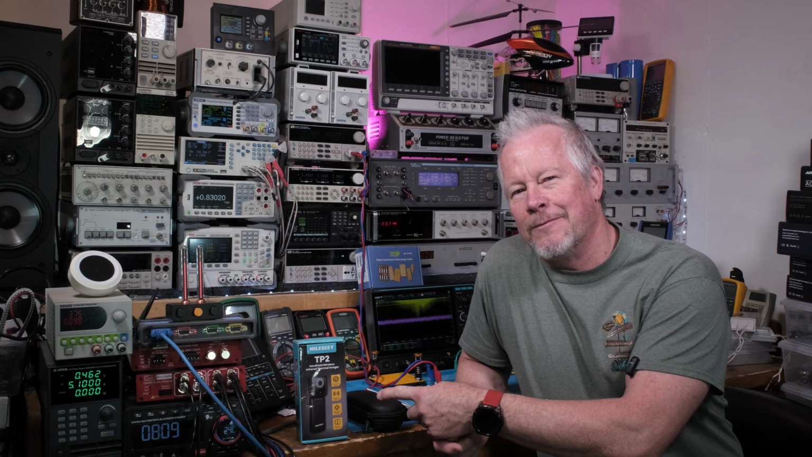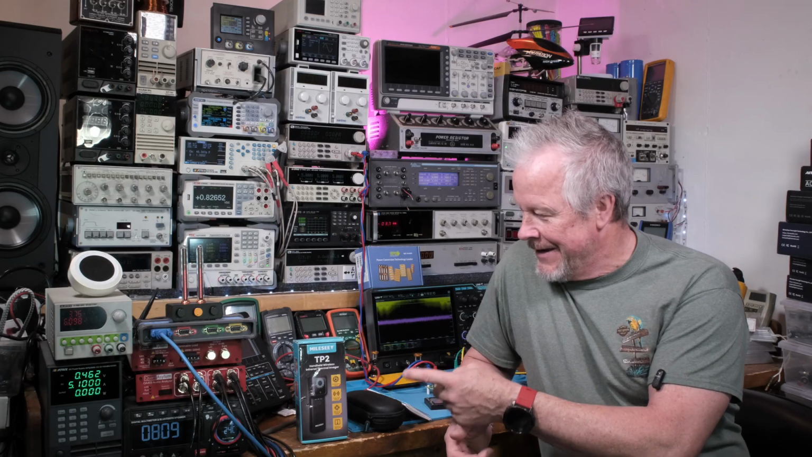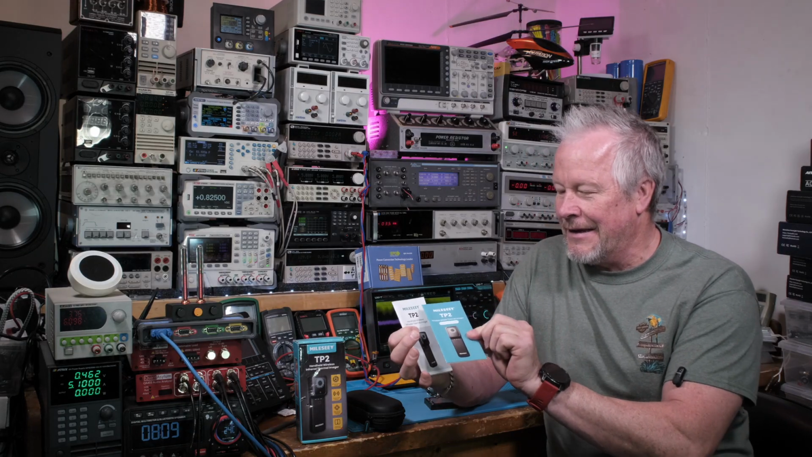Oh, yeah, we actually do have another thermal camera. The Mileseey, I don't know how to pronounce that, the TP2. All right. I did a box opening already. See, I opened up the box, pulled out the manual and a quick start guide.